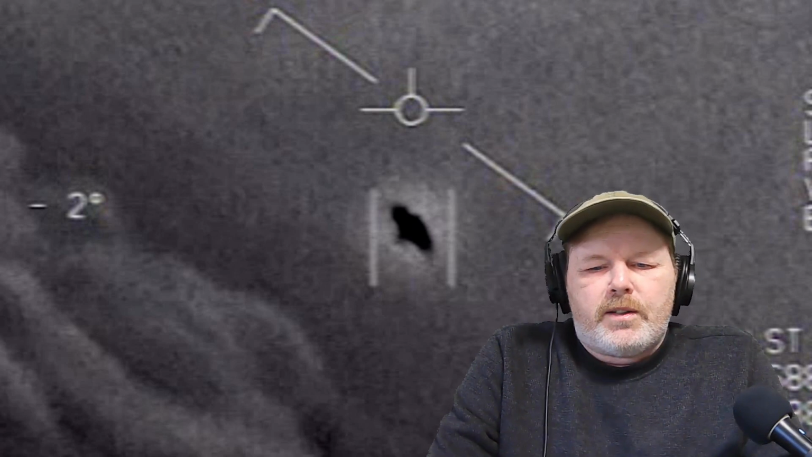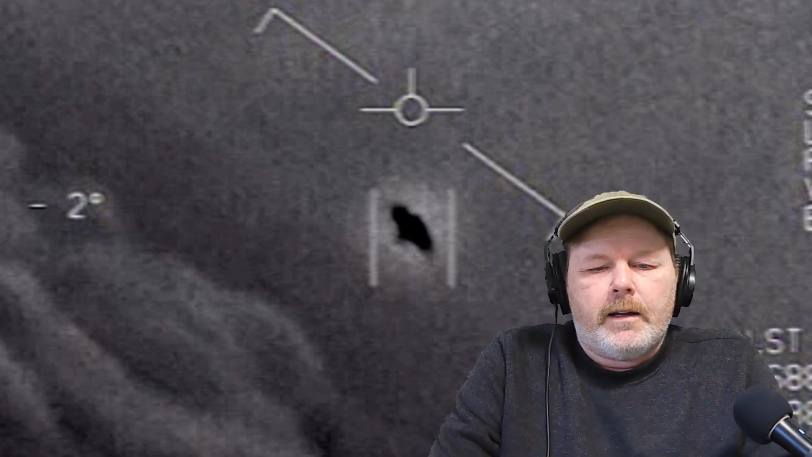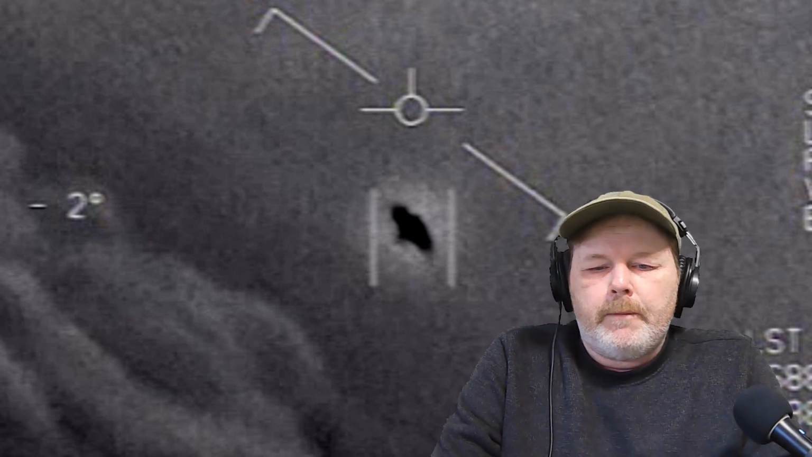"For the first 20 seconds of the video, not a lot is going on, but around 23 seconds, weird things start to happen. There's a little bump of the camera and the object rotates a little counterclockwise. This happens 3 more times. During a particularly long rotation, one of the pilots in the plane says incredulously, 'Look at that thing, it's rotating.' The object continues to rotate until it's past vertical and inexplicably appears to slow down to a near stop."